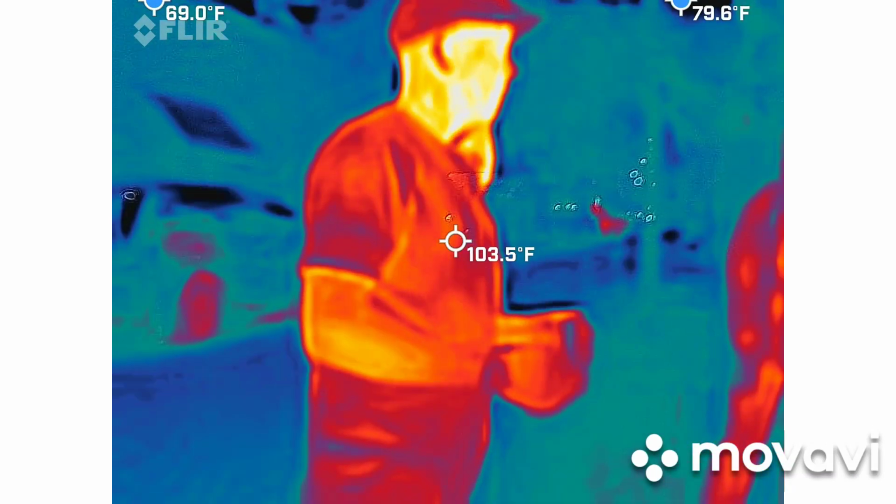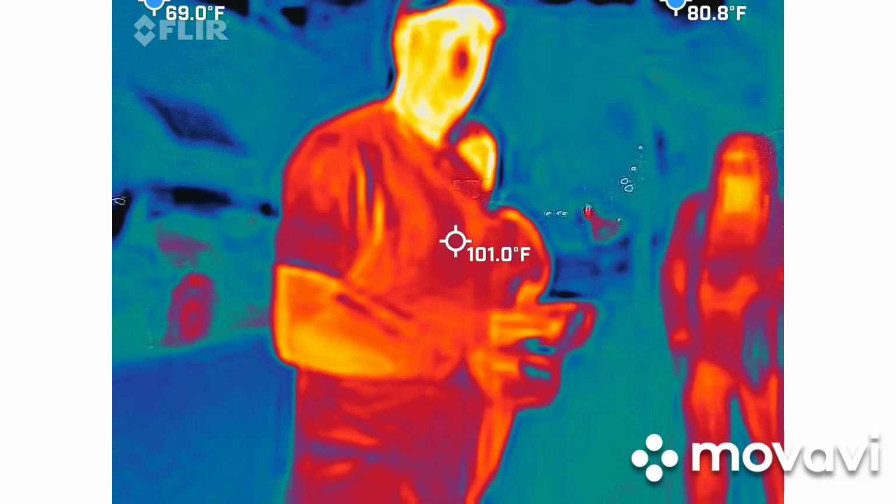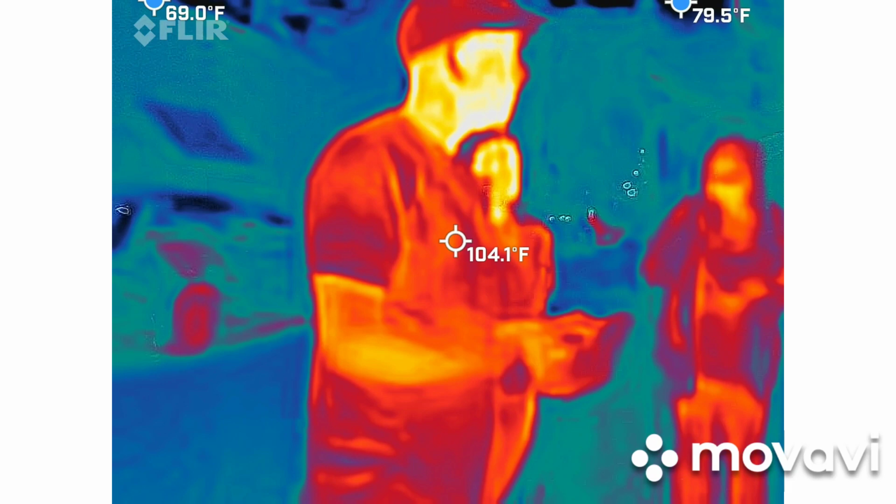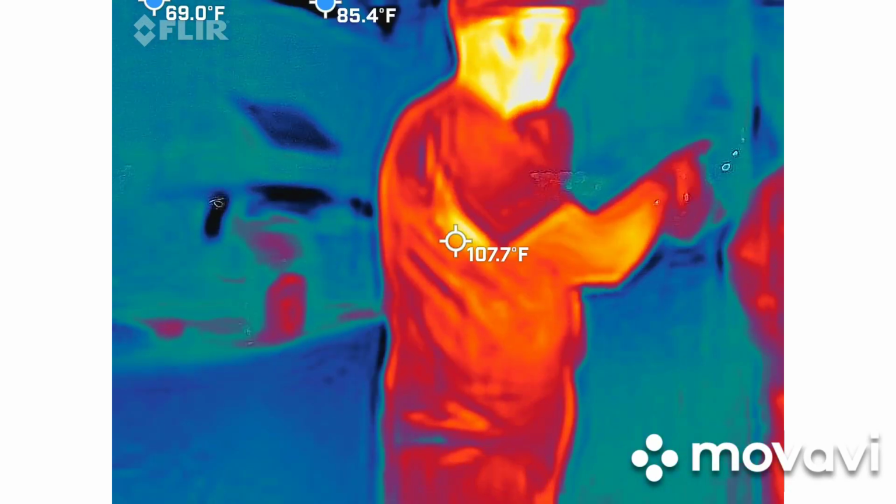So do I have anything of proof in the past year since I've had this that this 3D software will acknowledge? I do not. I'm just being blunt and honest. Do I have things where I try to? I do. So again, it's very cool stuff, especially when we put it with the full spectrum camera.